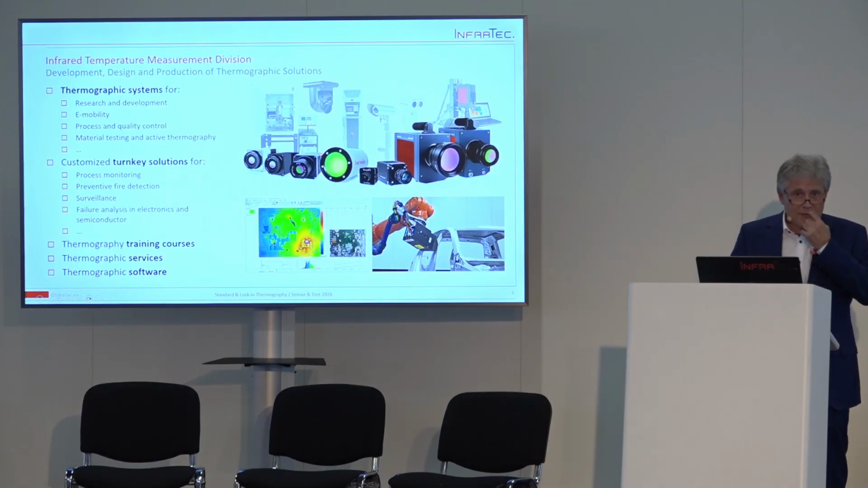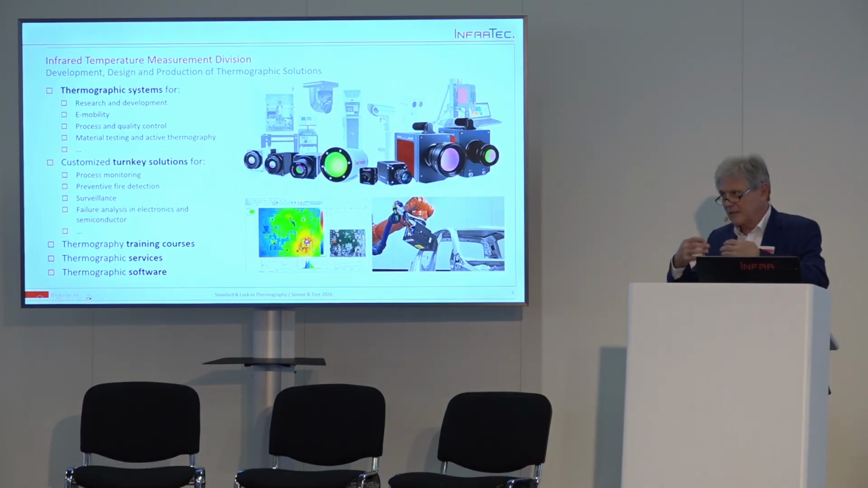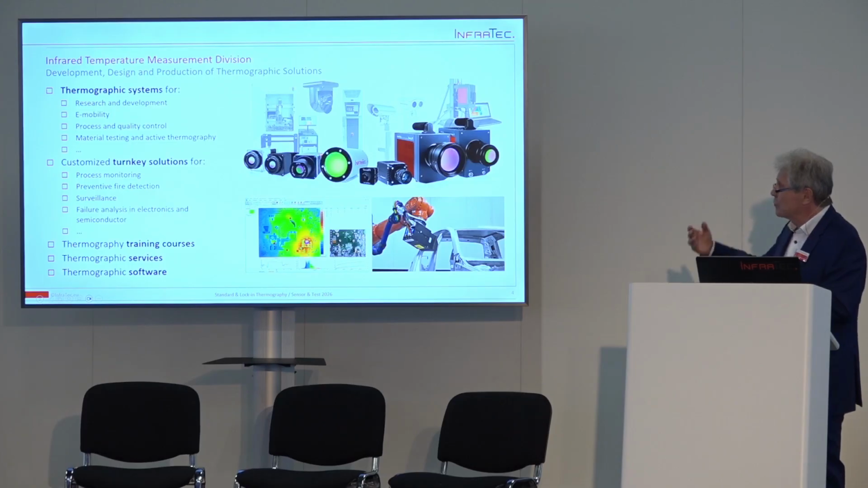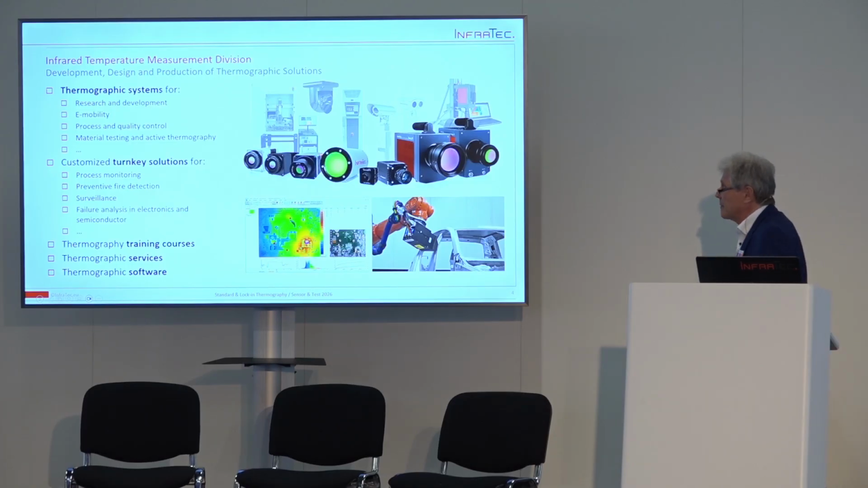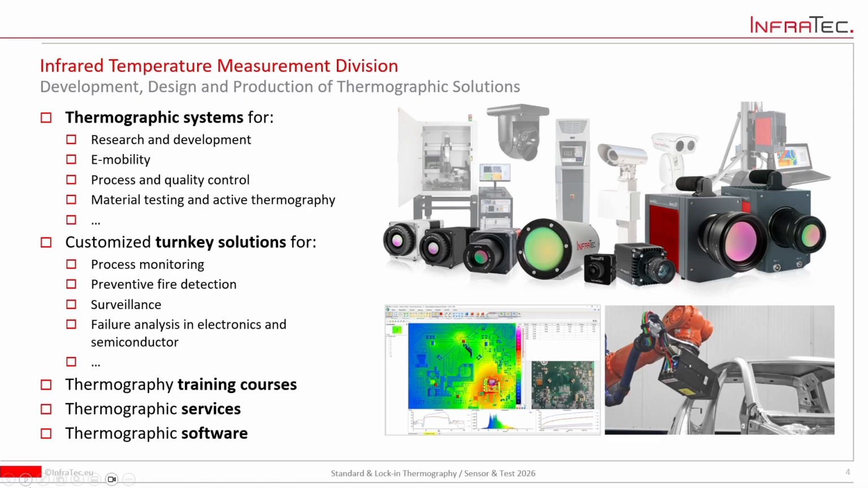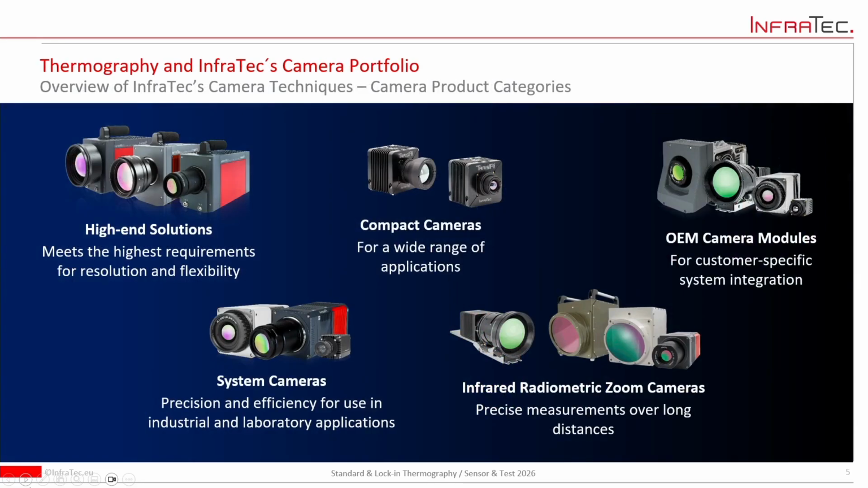The thermography division is the division I belong to. We do research and development of infrared cameras, and these are being used for research and development, e-mobility, process and quality control. We offer customized turnkey solutions, process monitoring, surveillance, preventive fire detection, and so on. We also offer training courses, thermography services, and software.